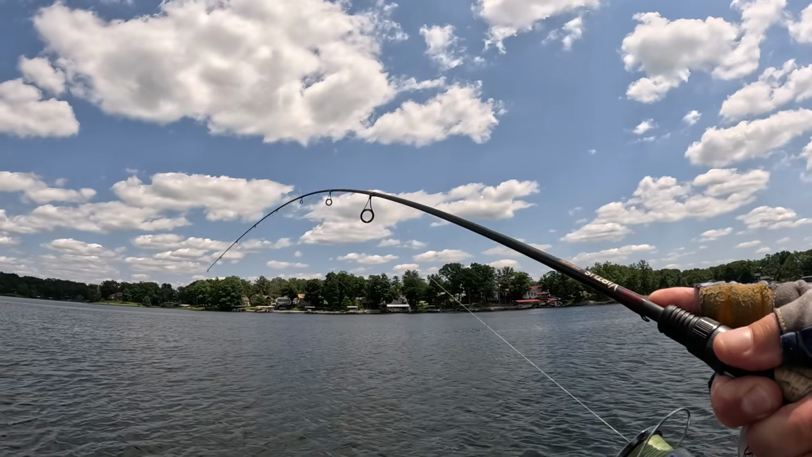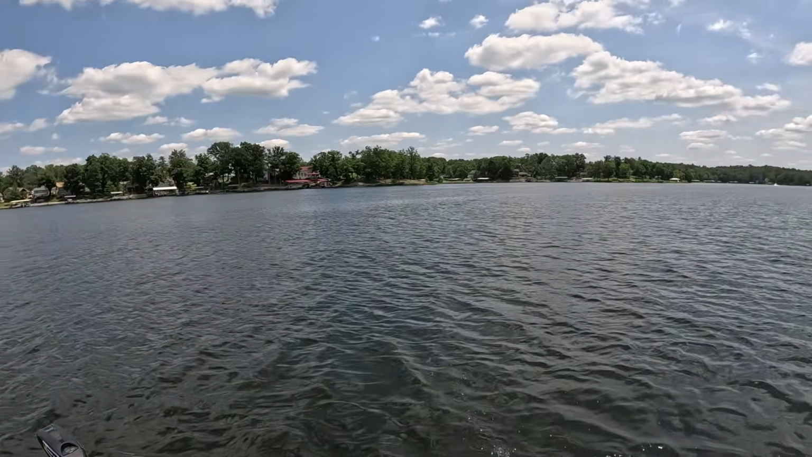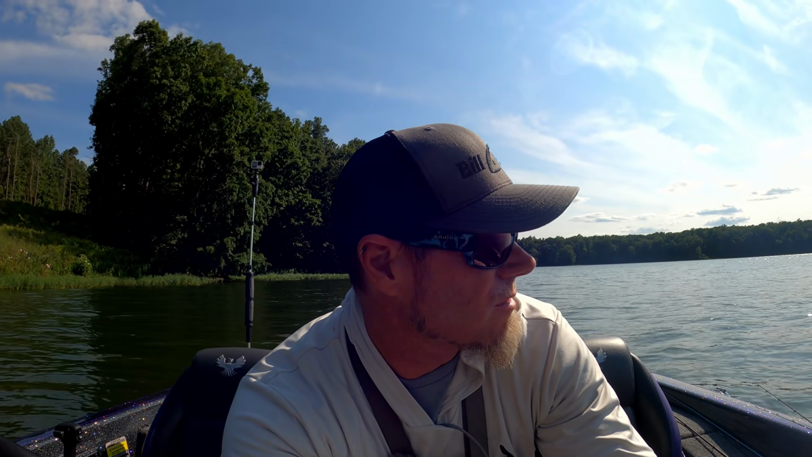We're mid-afternoon. Started out the day just plinking some fish on a minnow, just throwing that big bite baits Spotlight Minnow, Drew Gill's minnow. That's a really good one.